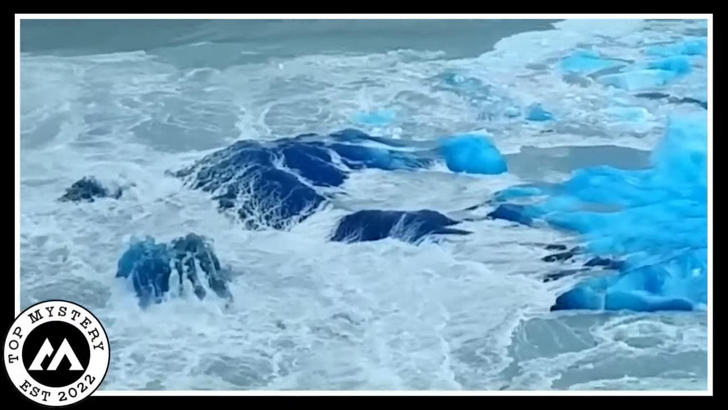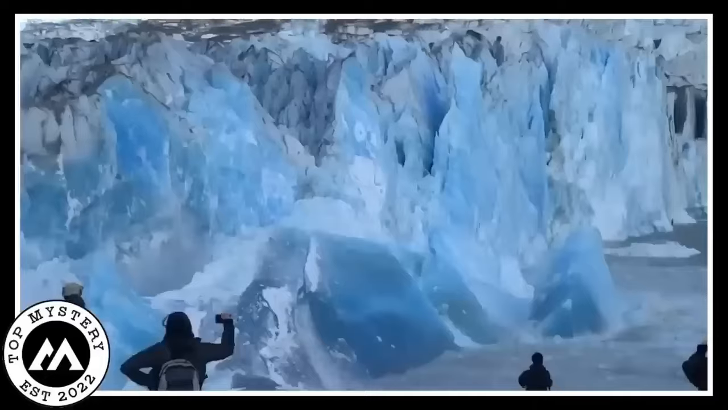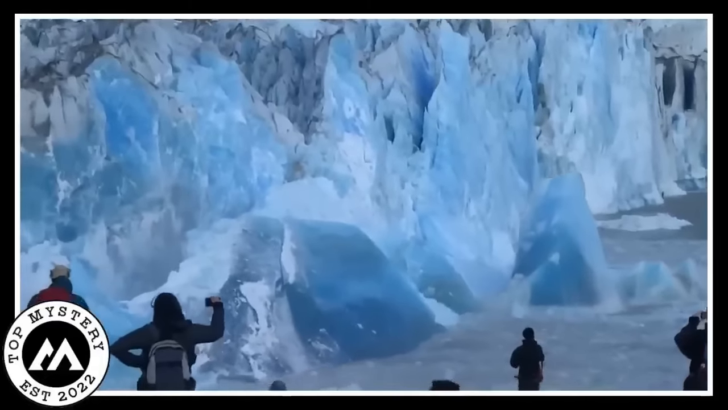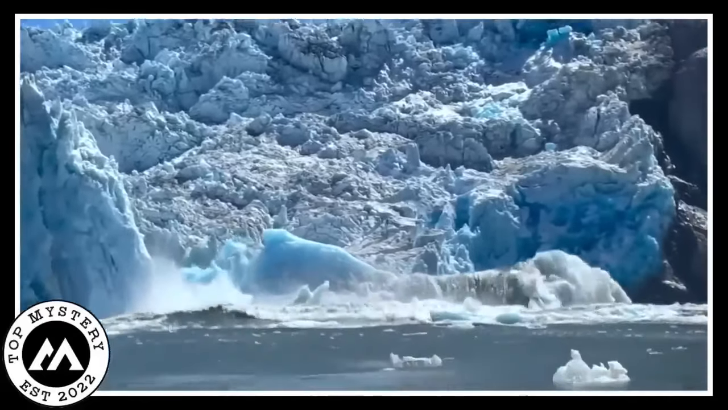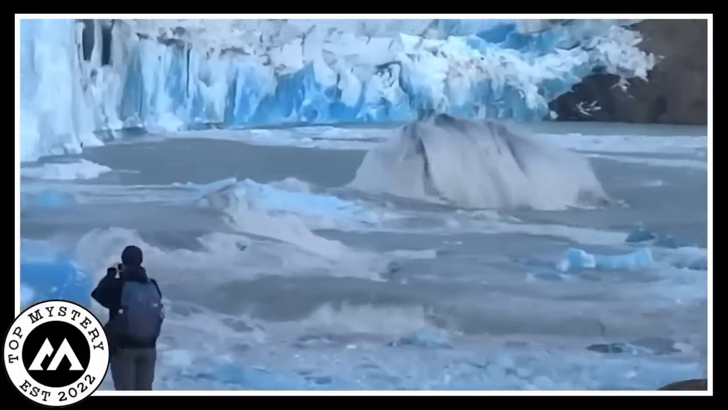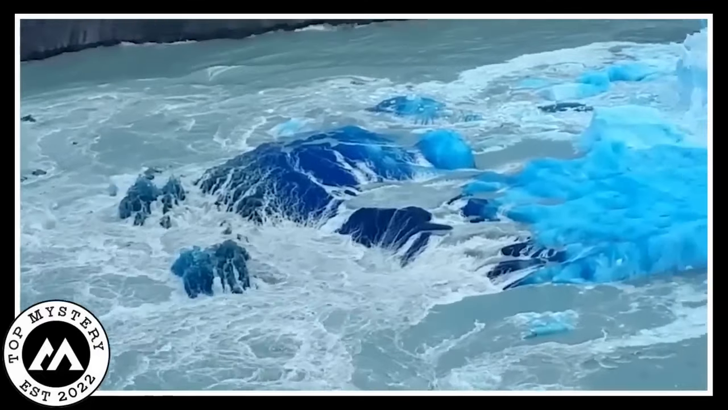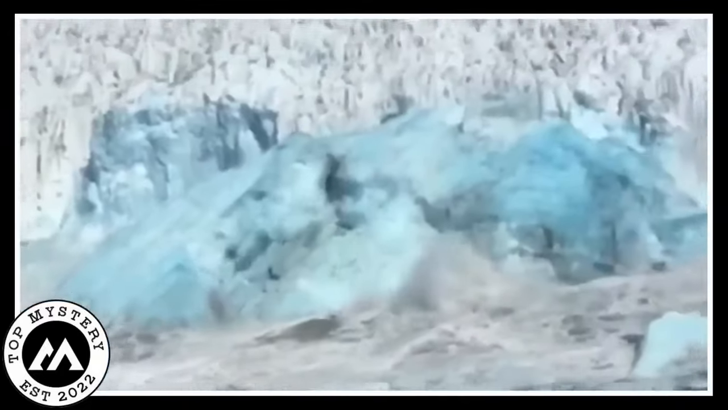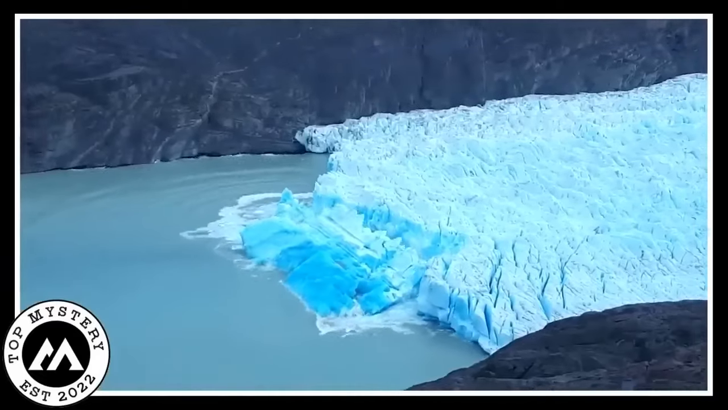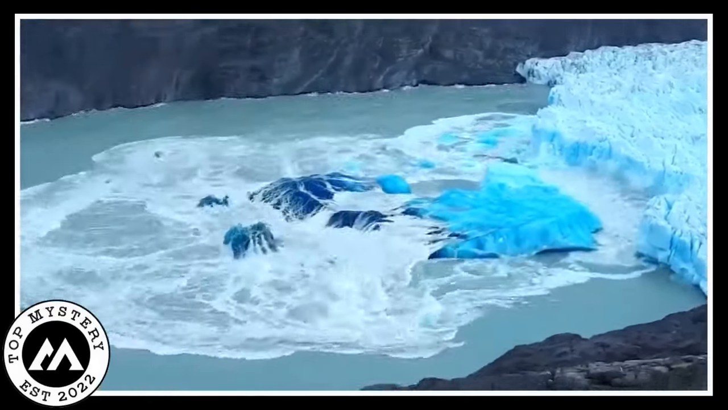Now, why is it so blue? Turns out it's like snow got squished really tight and turned into super special ice, the kind that's smoother than your favorite dance moves. Nature's like, hey, check out my fancy iceberg disco move, and we're just here amazed by the hidden beauty beneath the icy surface. Who knew an iceberg could be so extra? It's like the Beyonce of icebergs, showing off its smooth blue glamour. Nature's full of these little surprises, and this flipping iceberg is just one cool example.